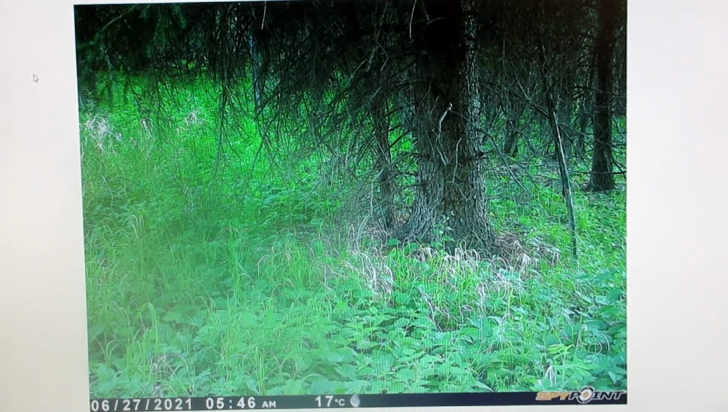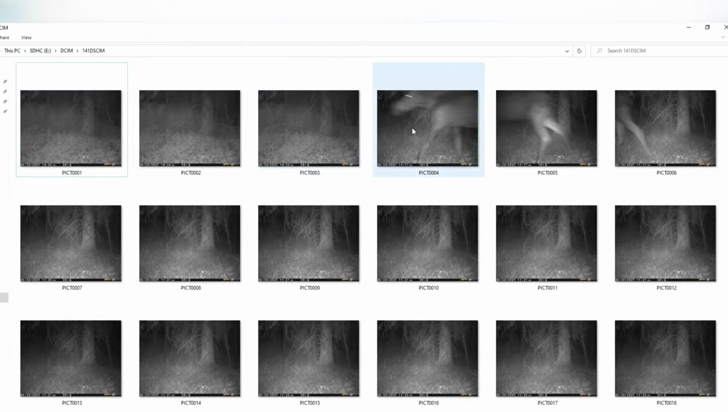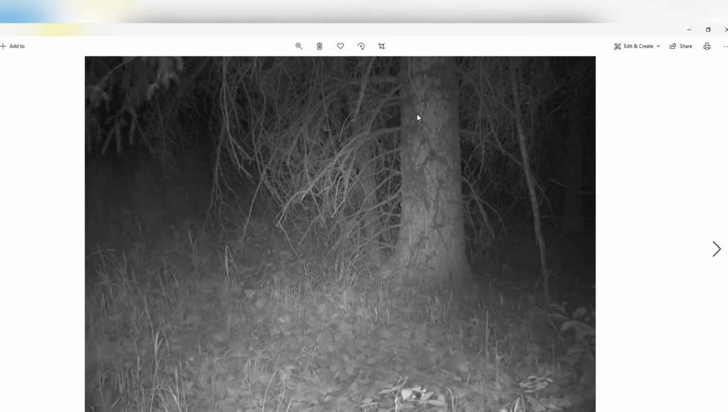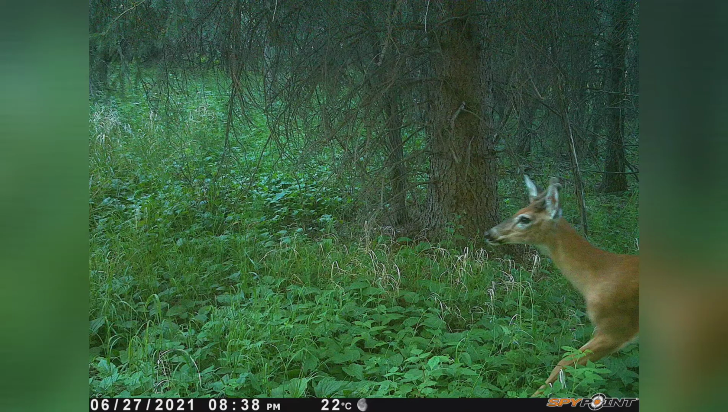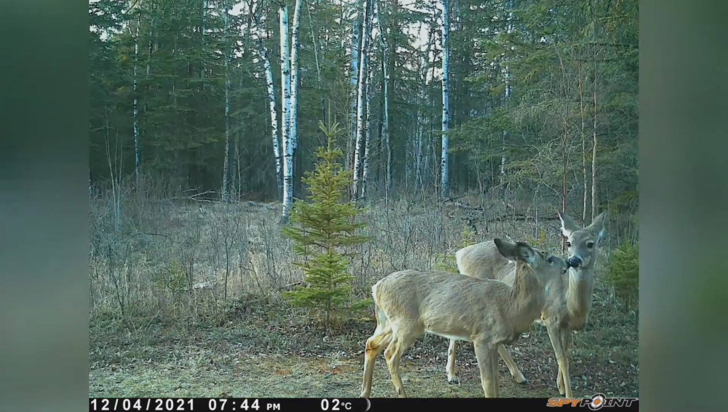On closer inspection, I saw thousands of photos from June 27 to July 1st, but only a picture of this moose and these two small velvet bucks were the only pictures of value. The other camera yielded about 2,000 photos. Here are some of the highlights.